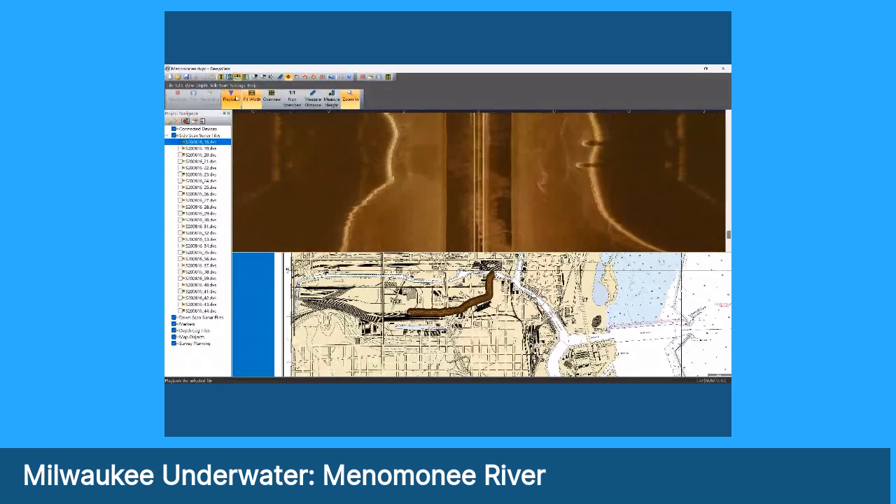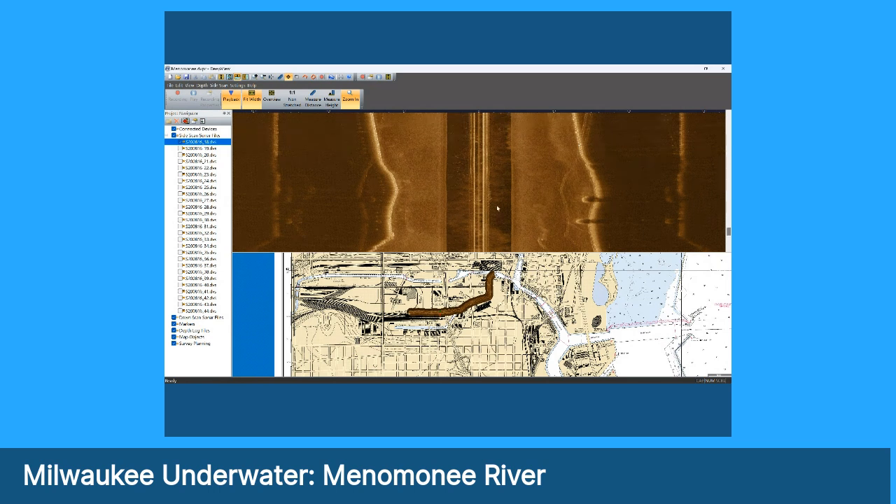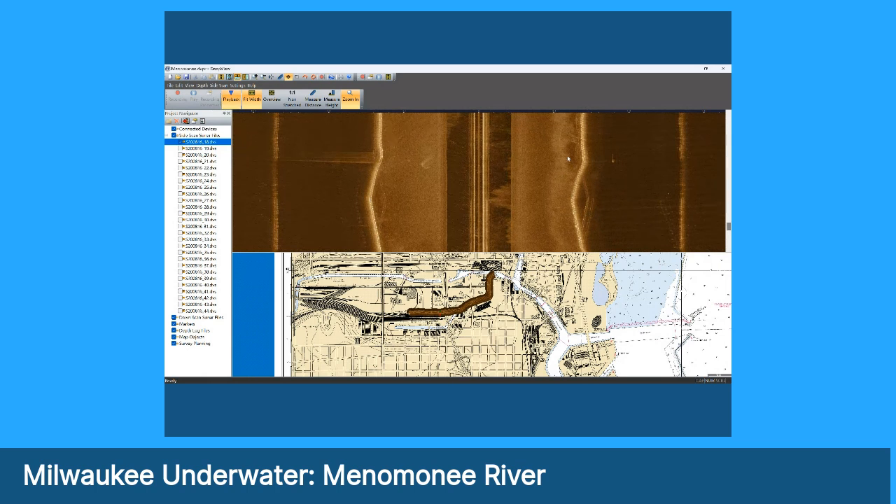So as we play back, you're going to see one thing right here. You're going to see an echo from the revetment on the other side of the water here. This object here, you may be tempted to think that that's a thing on the bottom. It's actually a boat going by, and the sonar actually registered its hull because its hull came fairly deep into the water. But as you can see, we can see the bottom of the river just perfectly. I mean, we're really seeing excellent detail.